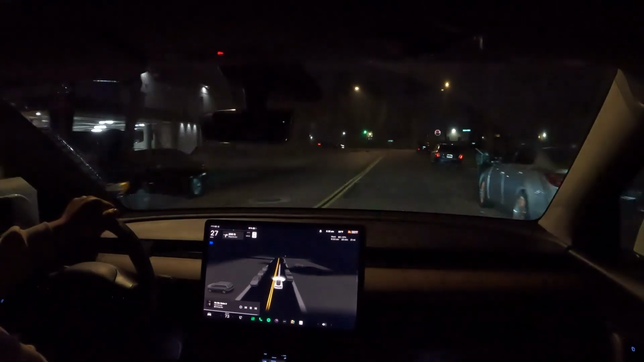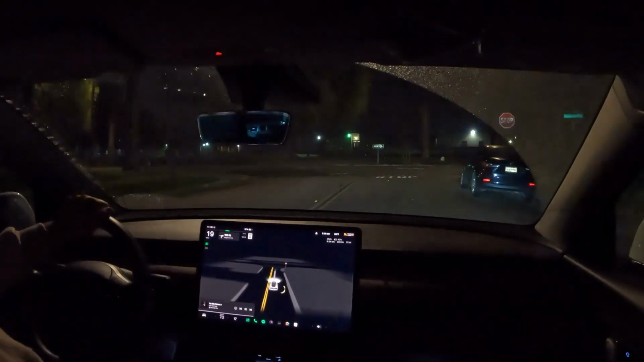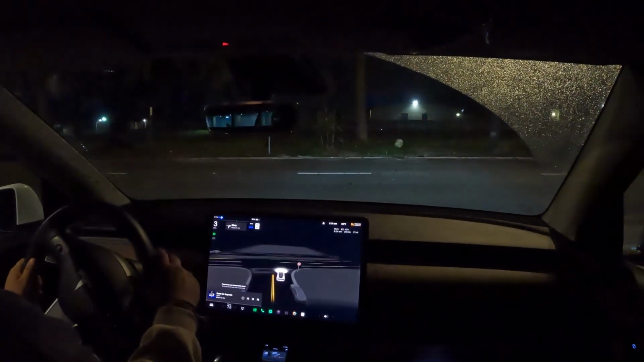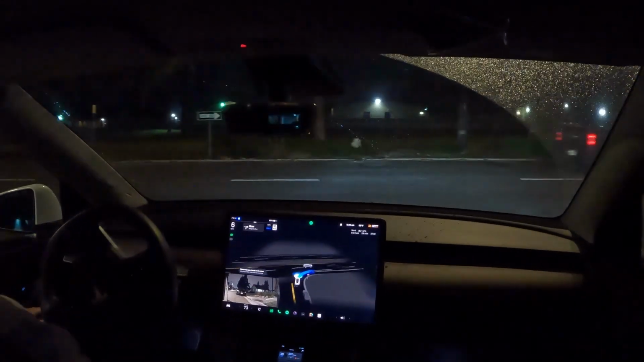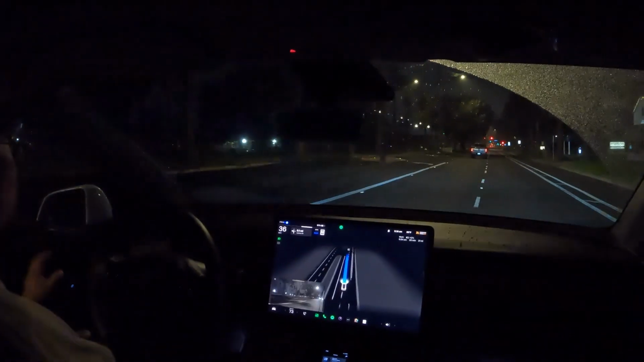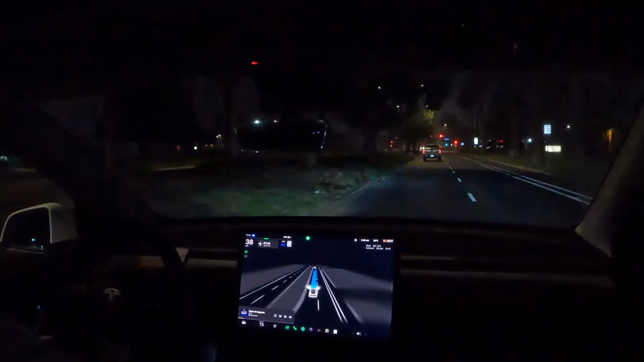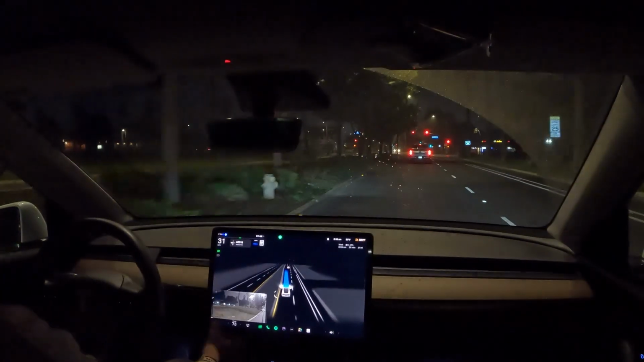Good morning, everybody. It is 5:35 a.m. in the morning. I am on my way to work, and I'm gonna have FSD completely just take me to work. It is about 28 minutes away, 21 miles, fully on FSD. I'm gonna try my best not to disengage, not to intervene. I'm gonna let the car do everything on its own.